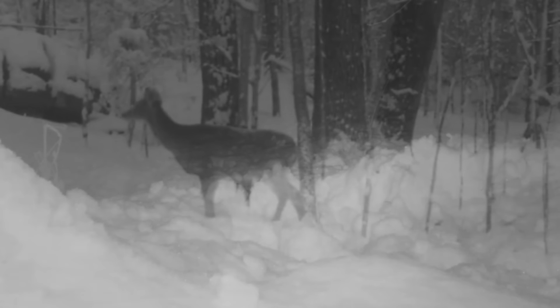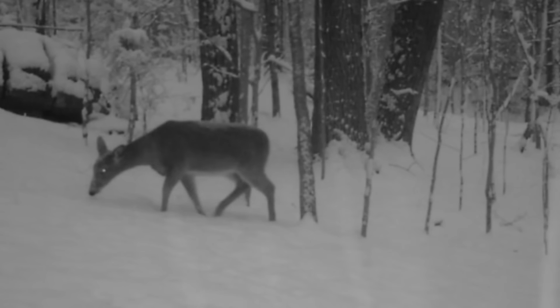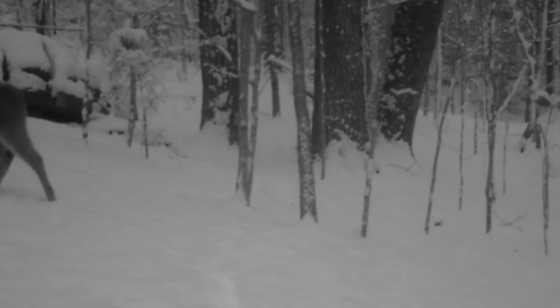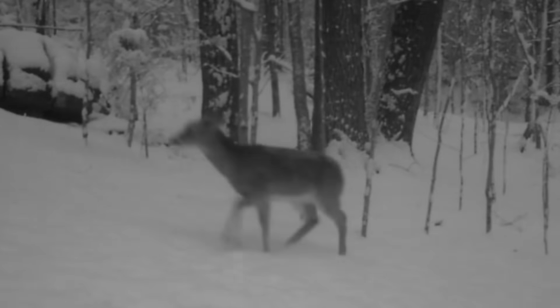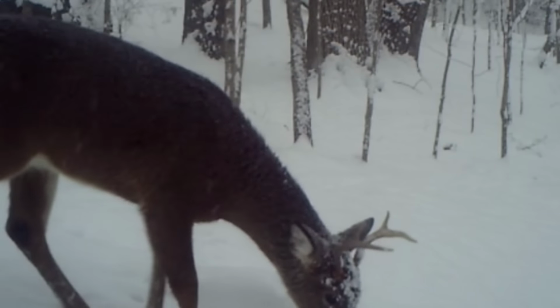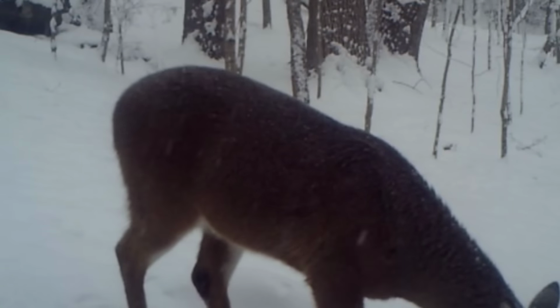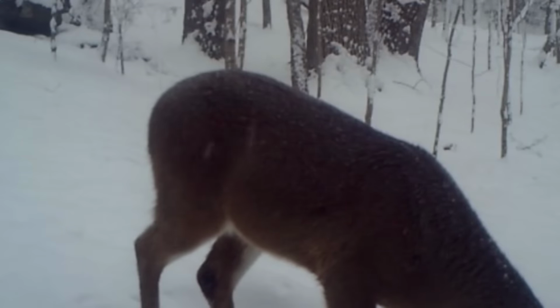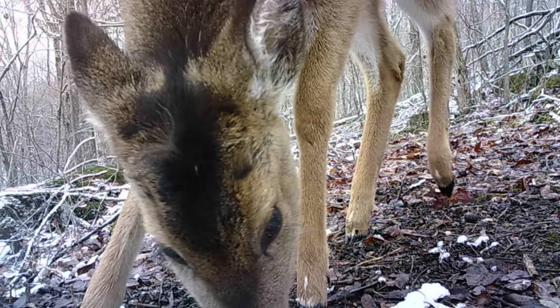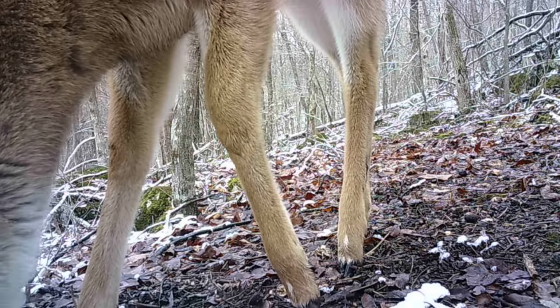Now come dawn, little deer, just pictures of the little deer browsing around on a snowy morning with their little yearling. And a buck coming in at the salt block. And another day unfolds here on the ridge as that snow goes away.